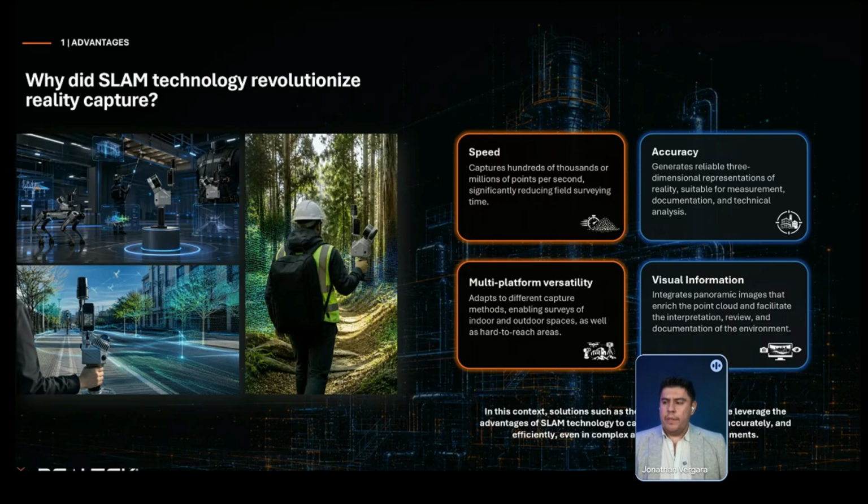But these days it is very popular for several reasons. For example, the first reason is the accuracy. In the past, with these devices you had 3 to 5 centimeters in accuracy, and at this moment, with the P2 and S2, you have 1 centimeter, even less.